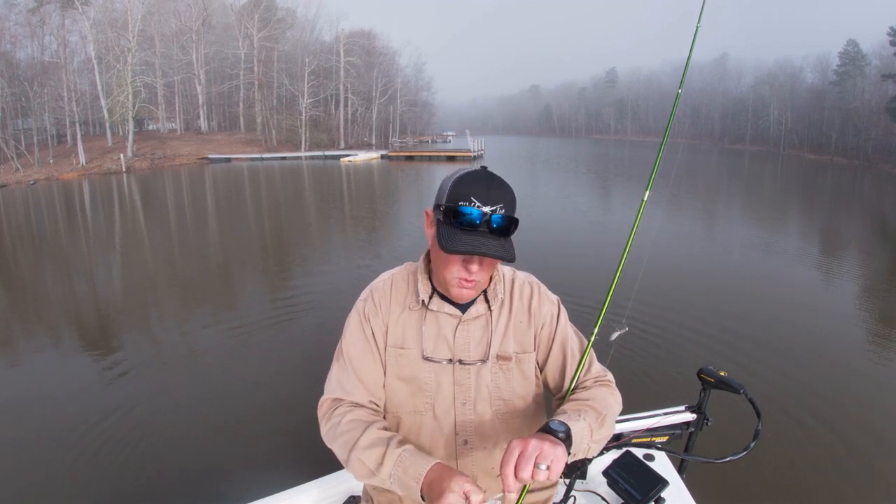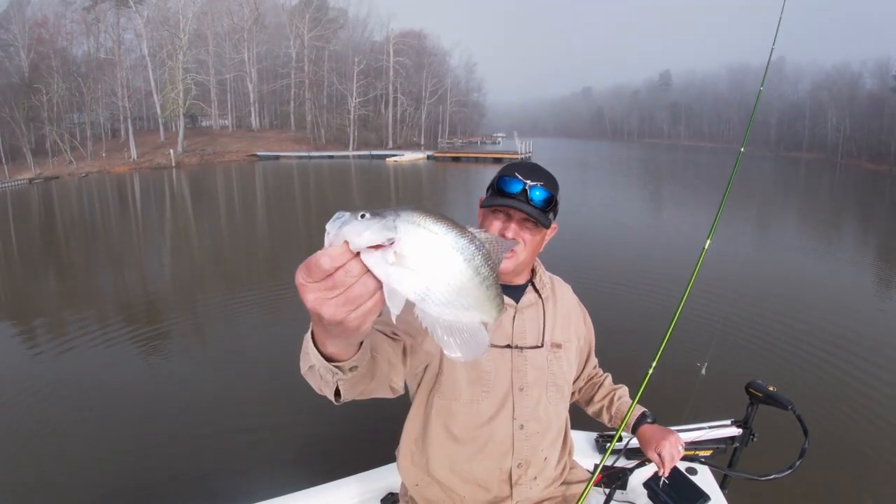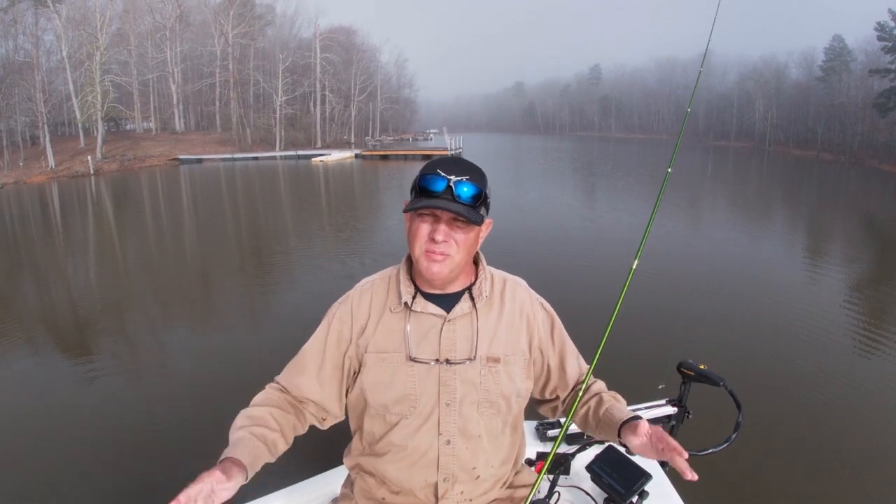Here's the first fish of the morning. Now, that's a good crappie. A 10.5-inch crappie. Boom. As you notice behind me, so what is happening, people?